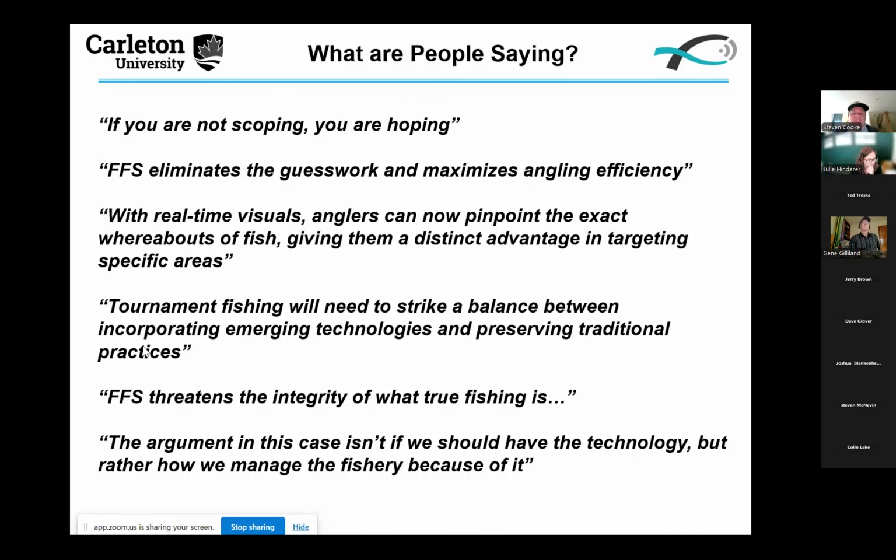As you can see, there's a variety of perspectives. If you go online, look at Facebook sites, various discussion forums, fishing magazines, this is the talk of the day. Everybody is talking about live sonar and what it means for fishing, what it means for the industry, and what it means for the future of fisheries management.